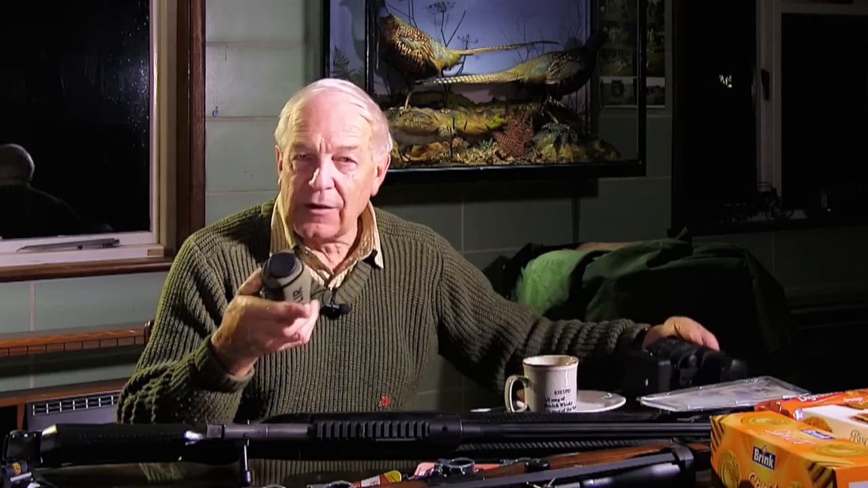I was talking to somebody the other day, and I've got one of these for backing up his binoculars for deer, and he was out with a mate, and as the light came up in the morning, they were looking round with a good quality pair of binoculars, and he said, "How many deer can you see?" And the answer was, 1. Have a look through this. You count 5. And that's where the thermal just lets you see into bushes, bits of anything that's hot out there, it'll show it to you.